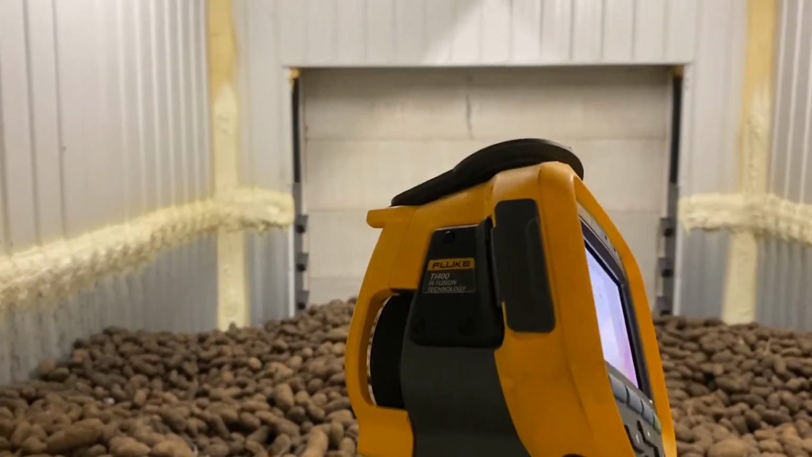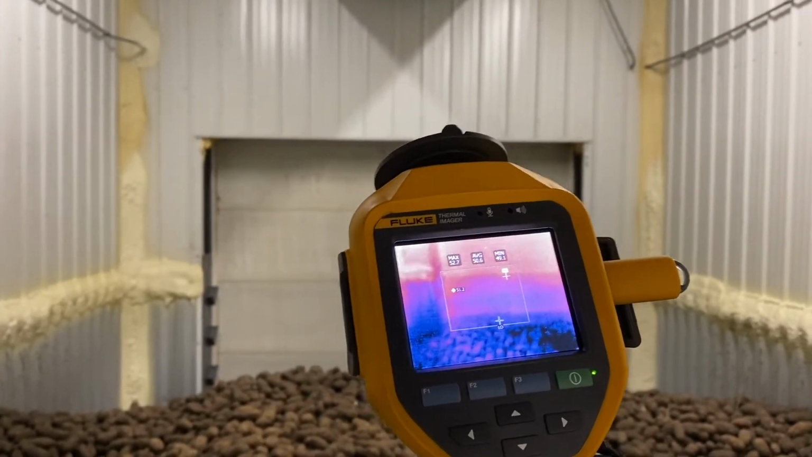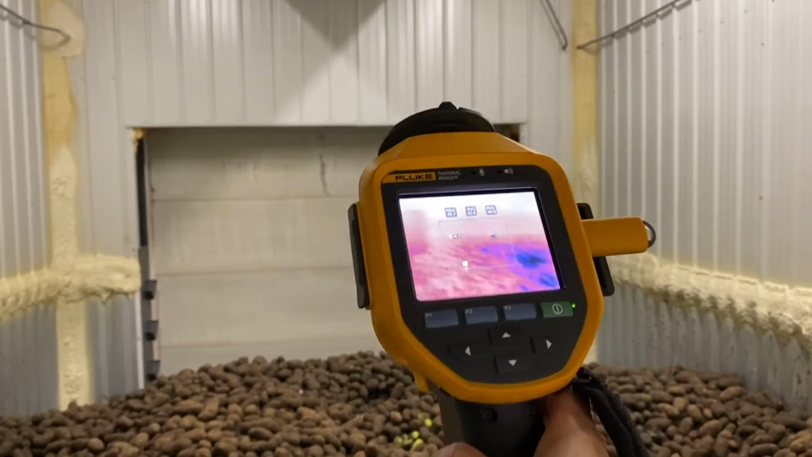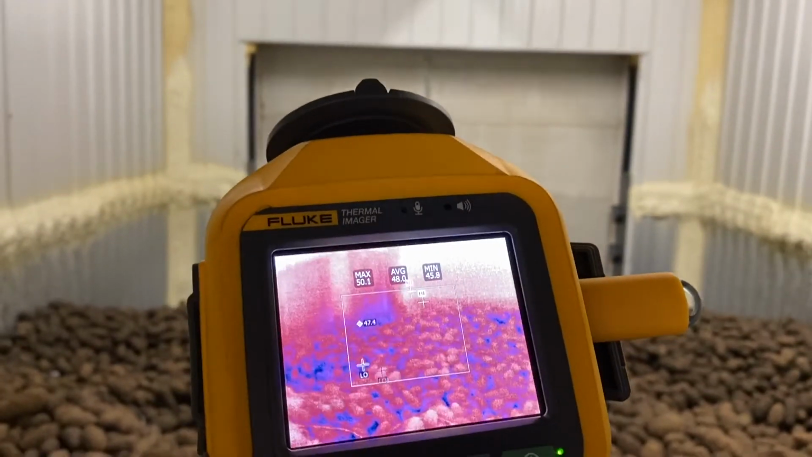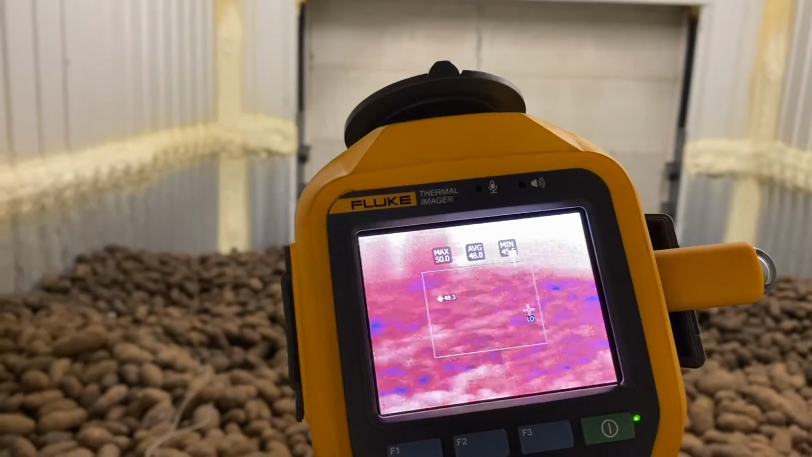The first camera is the Fluke TI400. This is a more sophisticated camera used in industry by plumbing technicians. It is about $8,000, so very costly.